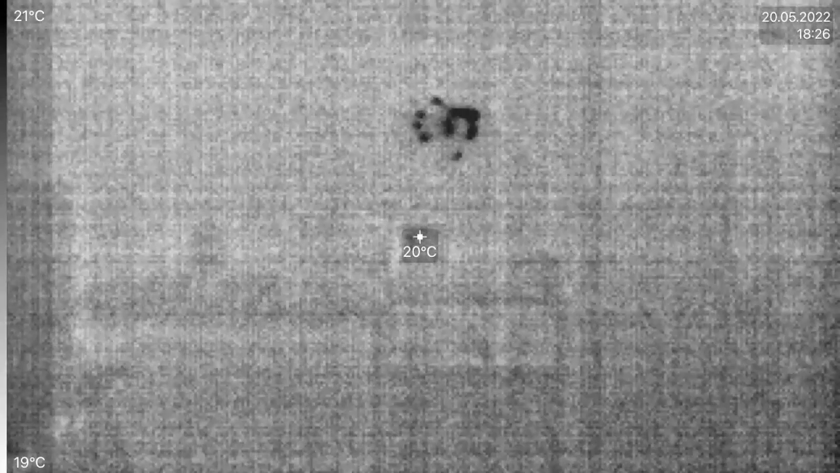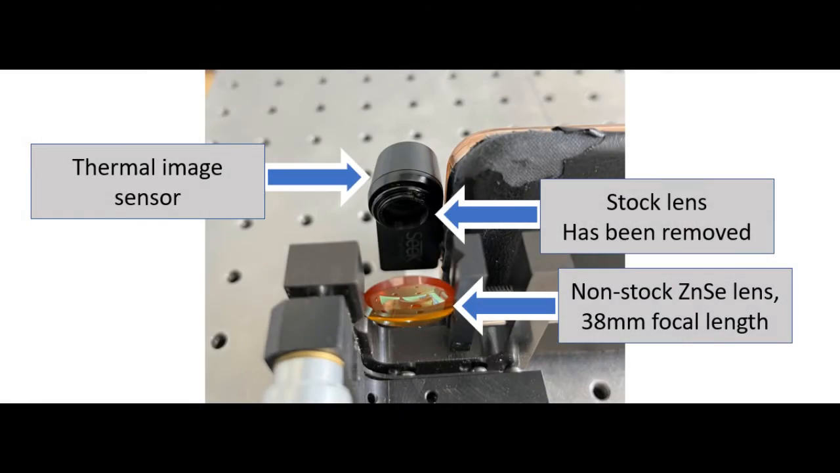And now I'm removing the stock lens and I'm adding a different lens instead. This one has a much greater focal length. This lens is made of a different material. This one is made out of zinc selenide, as opposed to the stock lens that's made out of, I believe, germanium.